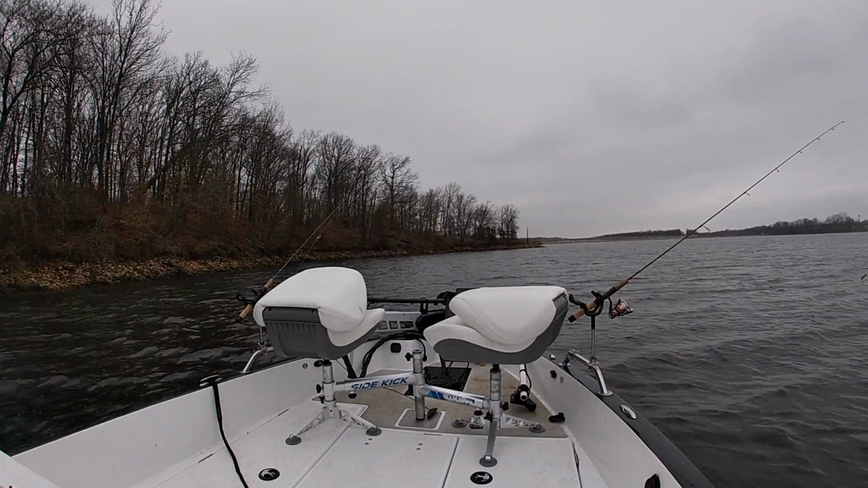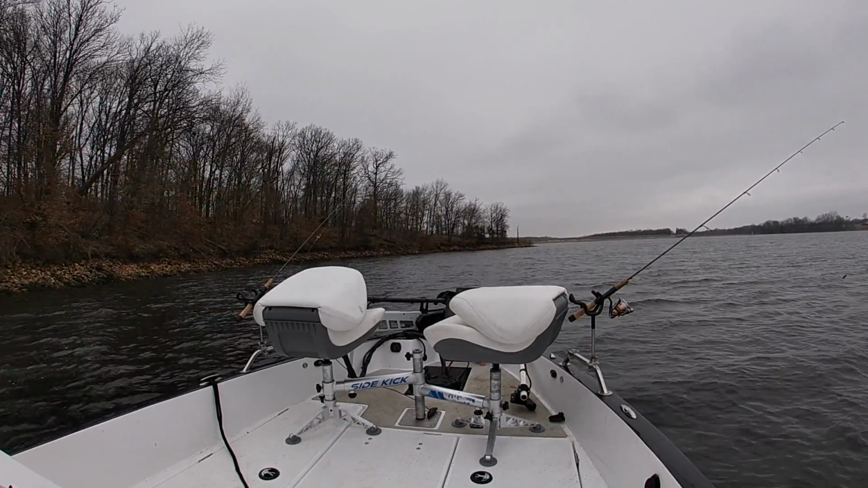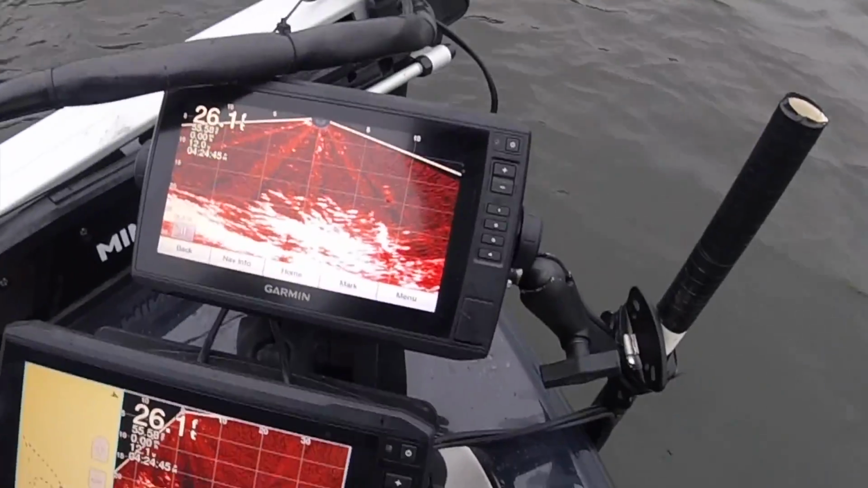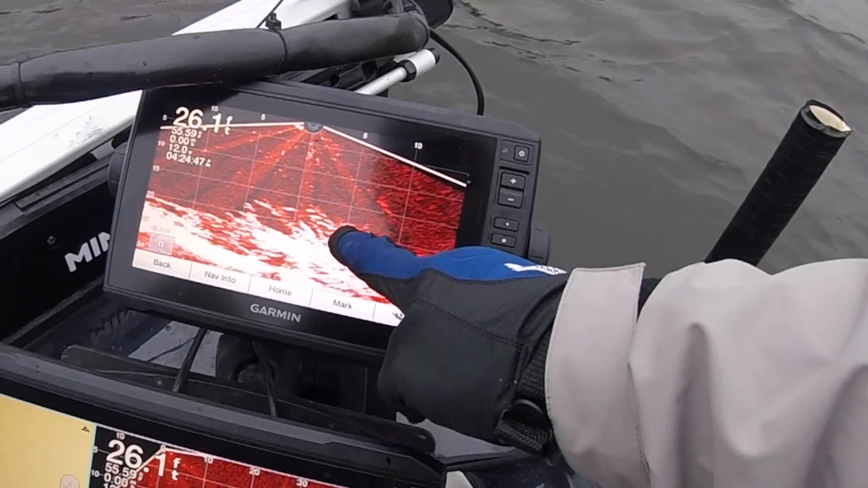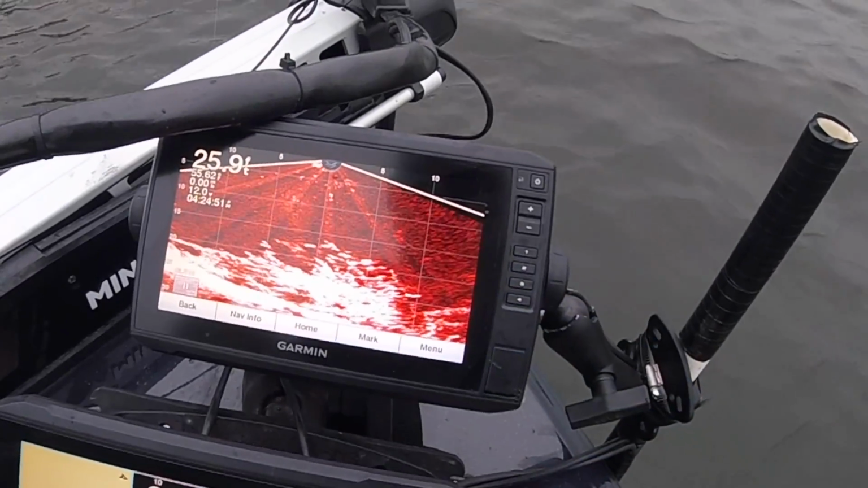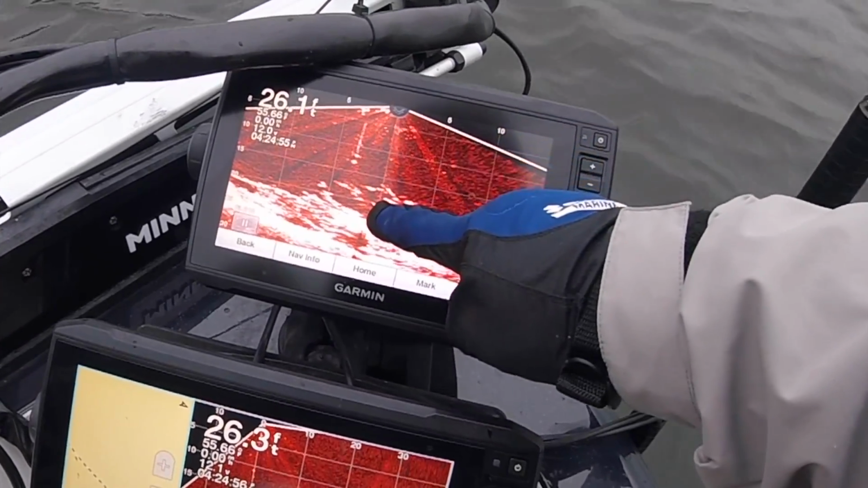Hey, my old buddy Mark McGuire says, never beg them to bite. So when you wear a pile out, fire that boat back up and get to finding some active fish. And that's just exactly what we did. We used our side scan, our down scan, and our GPS to find these brush piles and then get back on them. And here you're going to see Matt drop down.